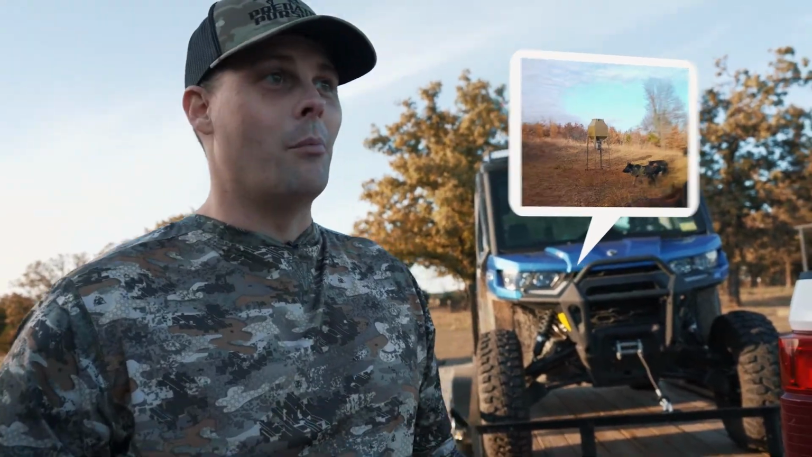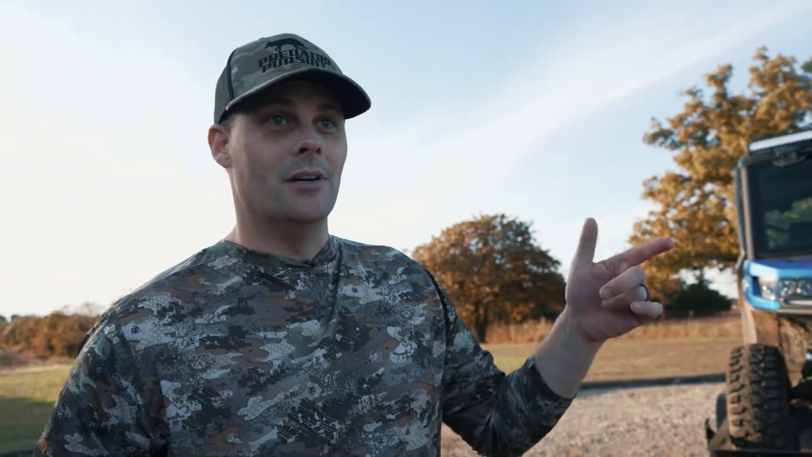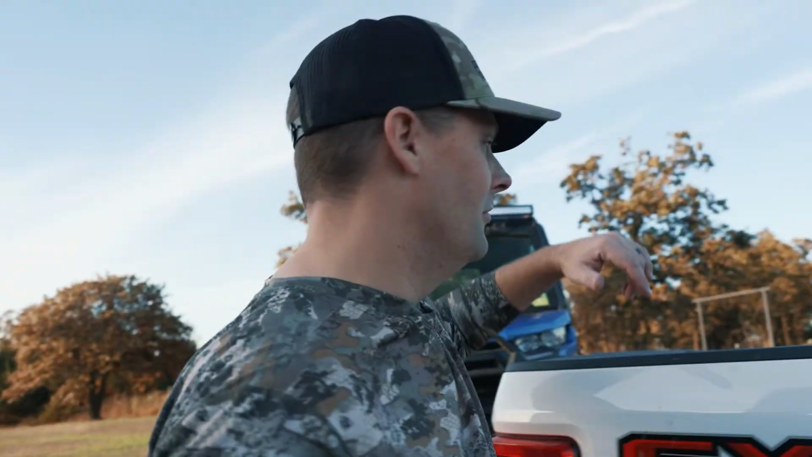All right, so we just rolled in here, 405 Outfitters in Oklahoma, and honestly, we didn't really plan on hunting this afternoon, but as soon as we pulled in, Bobby's texting us pictures from game cameras saying they're up and moving, so we're gonna go try them. I didn't even bring my daytime optics, but I got the thermal, so let's do it.